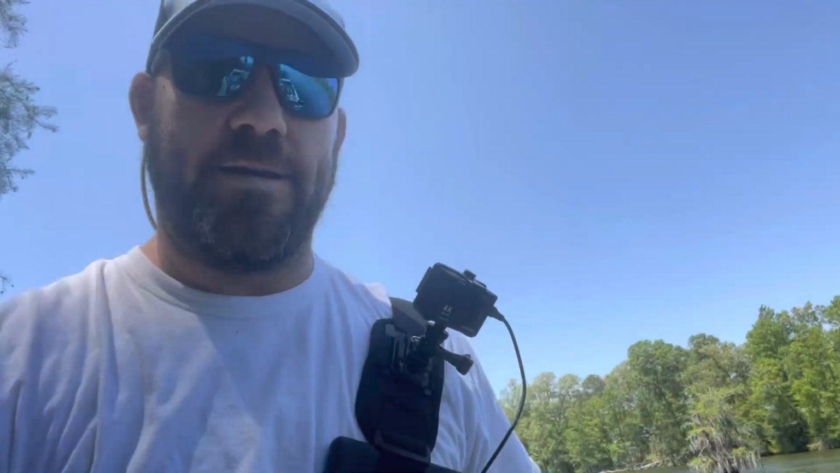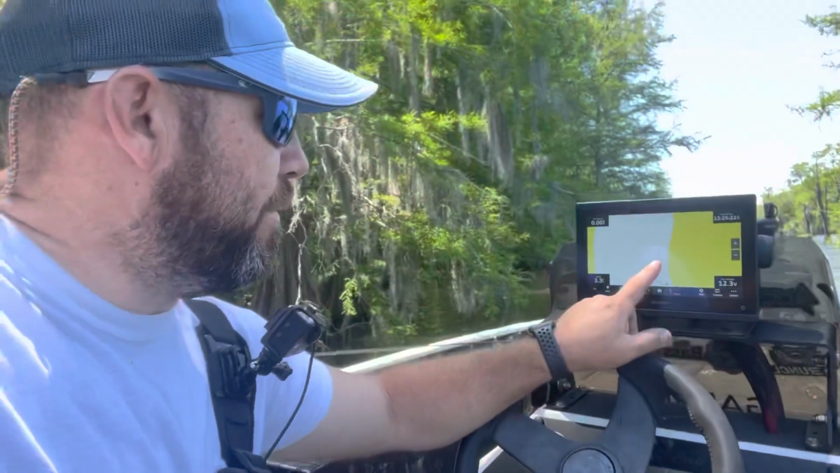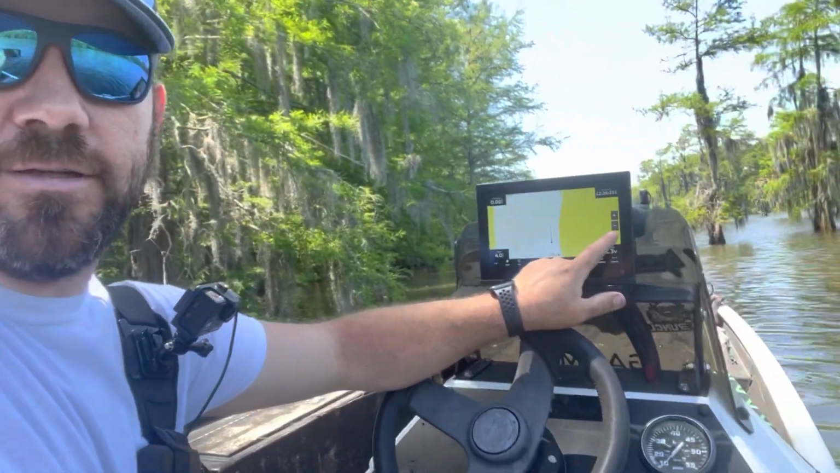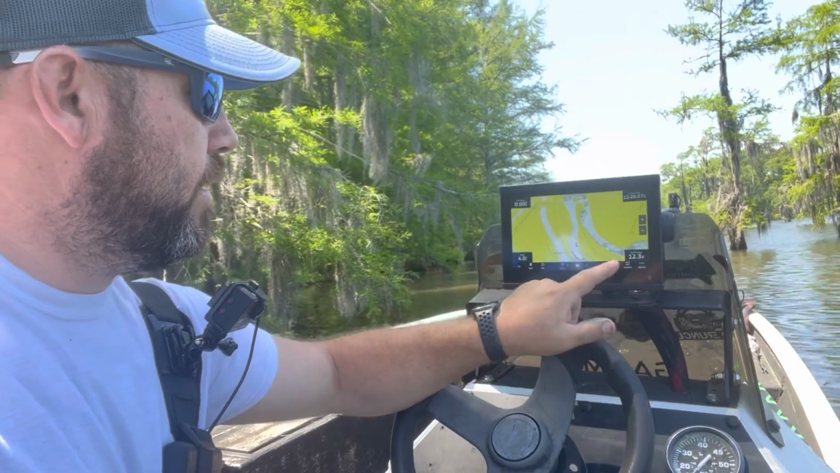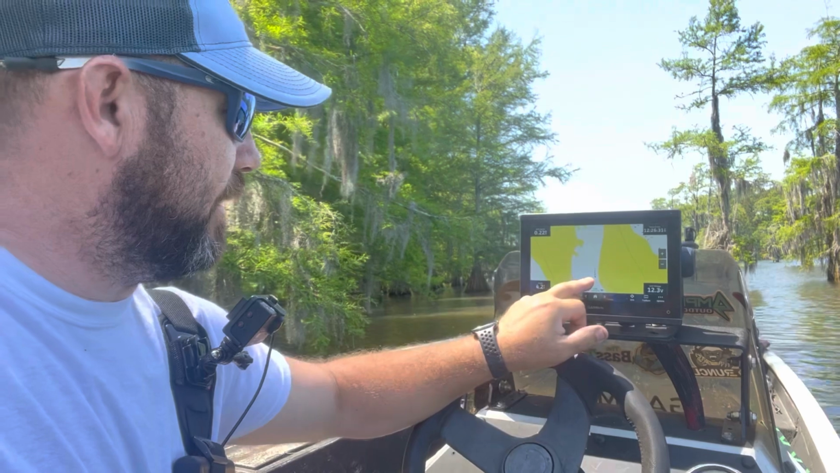What I'm doing is I'm throwing up by these trees in very shallow water, 2 to 5 foot, and I'm throwing the frog. This is a Strike King. No, it's a Booyah. Really cool. It's a pad crasher. Great frog. But here's the key, and I'm gonna bring you back to this right here. The key on all of this is this mapping right here, and I'm gonna zoom out. Let's see if we can get it right here.